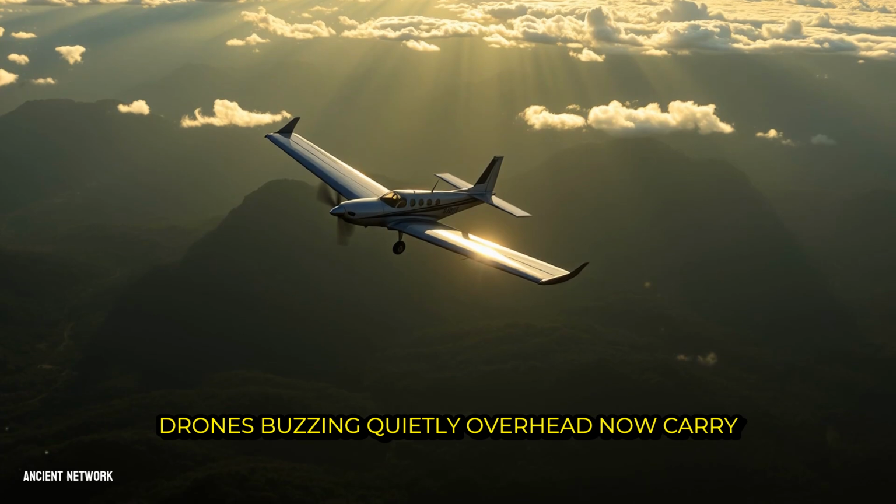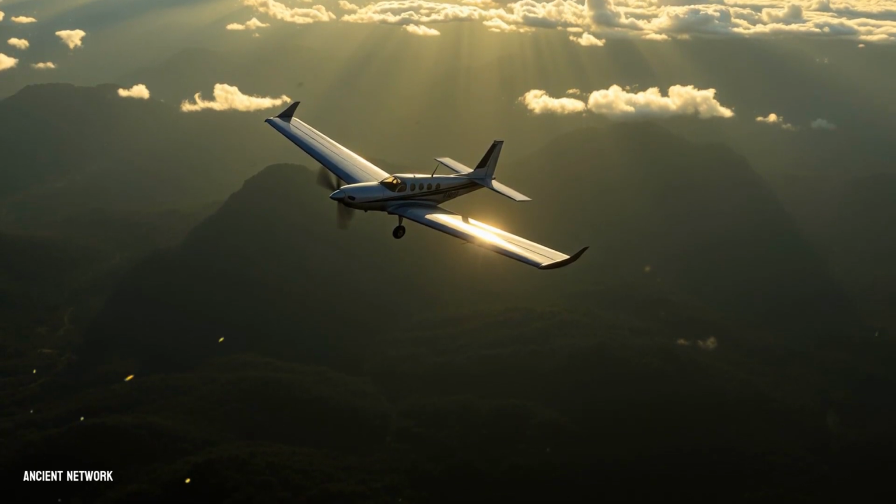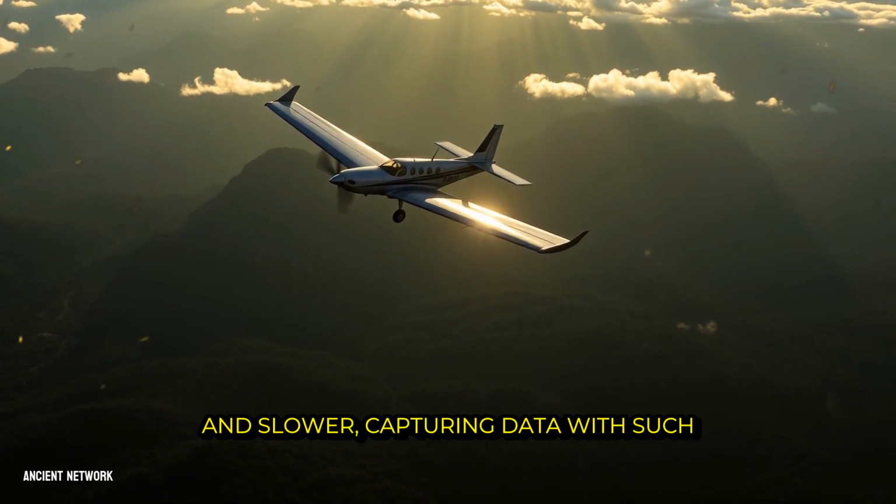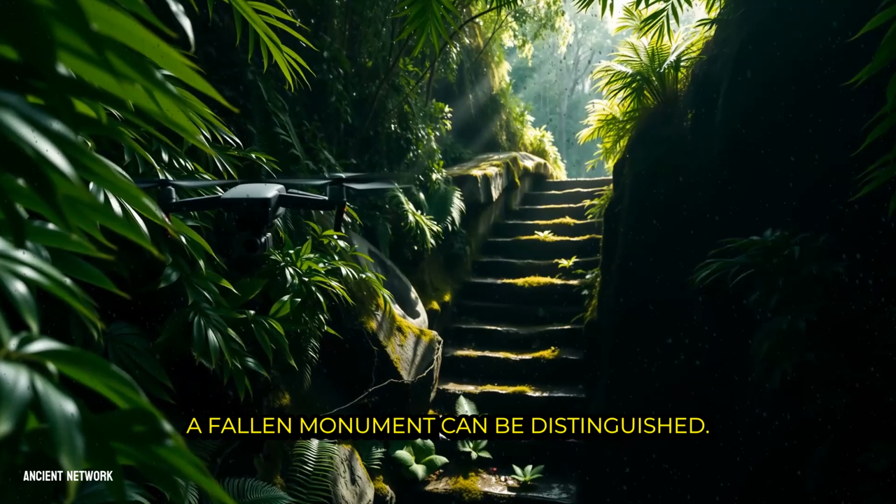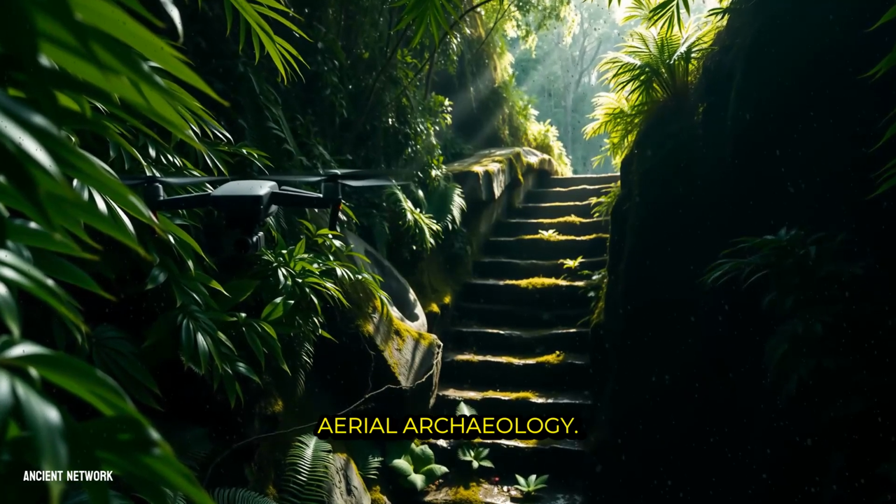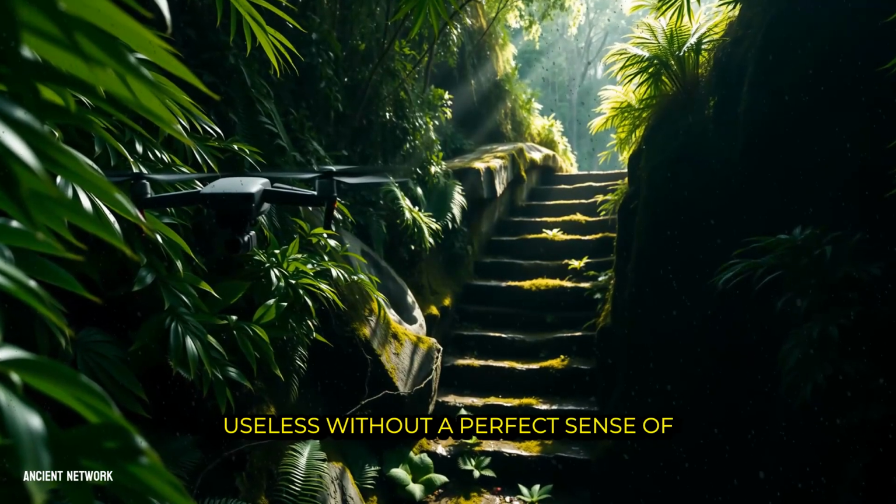Drones, buzzing quietly overhead, now carry lightweight LiDAR units. These agile platforms can fly lower and slower, capturing data with such fine resolution that individual steps on a pyramid or the carving on a fallen monument can be distinguished. They are the surgical instruments of aerial archaeology, yet the lasers themselves would be useless without a perfect